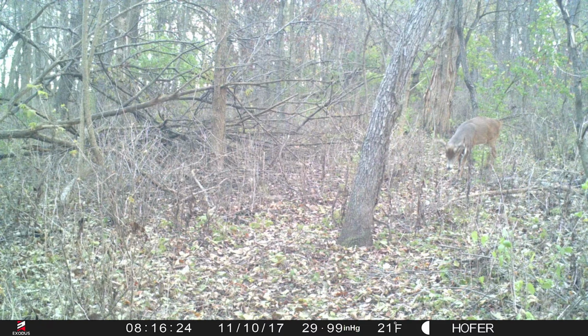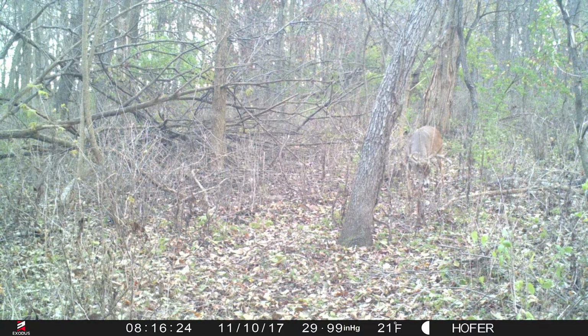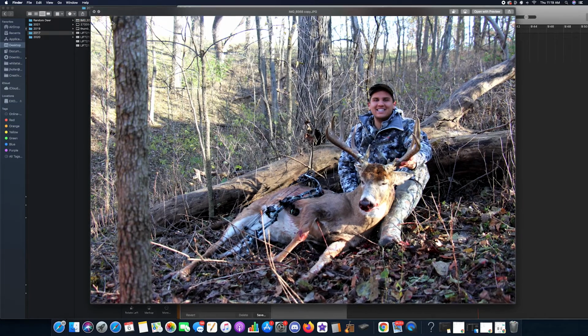Here's actually pictures of him right before I shot him. I was in a tree right over here on the right side of this camera, and he was about to get my ground scent, probably anywhere right there. So I ended up shooting him. And here is a harvest photo of him, so you can get an idea here.